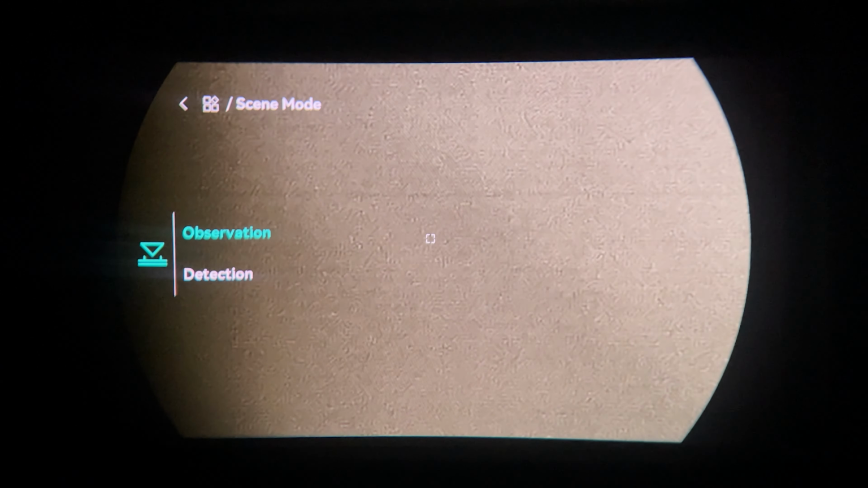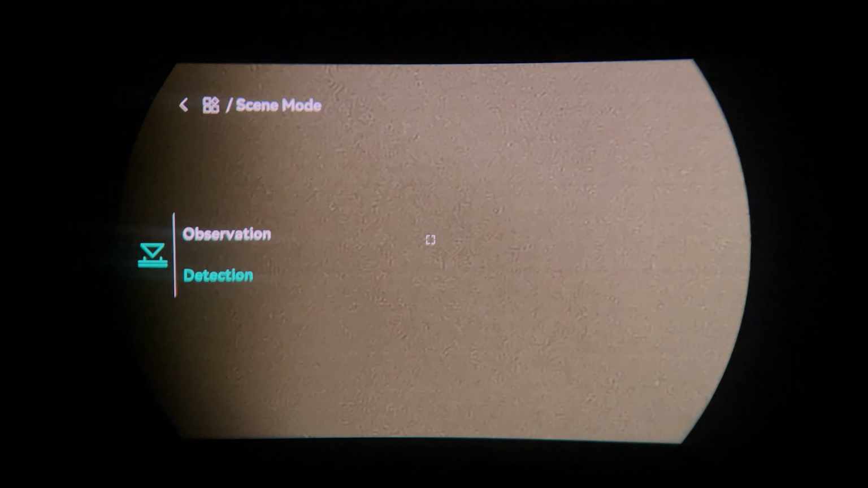Come down here to observation, so observation and detection. So these are two modes. The observation would be your normal sort of mode. Your detection is going to, I guess, adjust the image a little bit. It's designed really for hunting to be able to try and make animals pop out a lot more. A little bit of personal preference depending on which one you like the image of. It just adjusts some of the settings and how it looks.